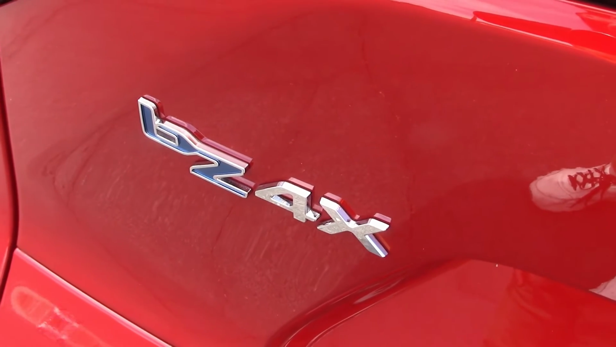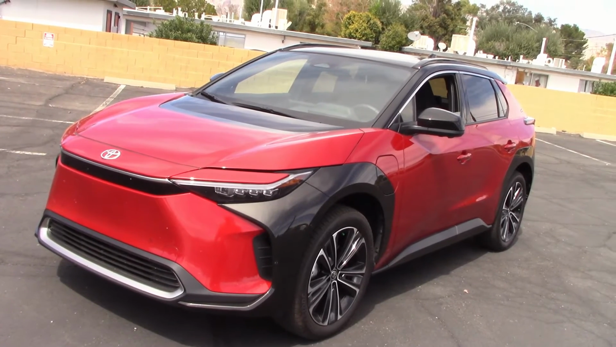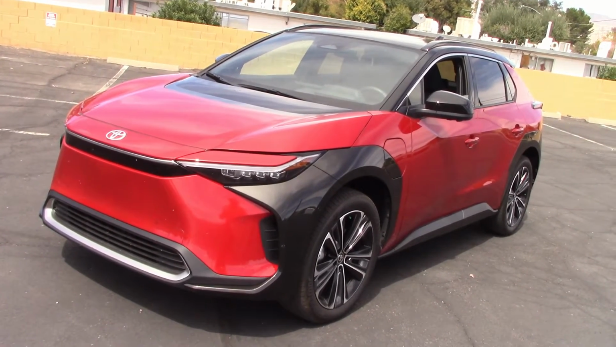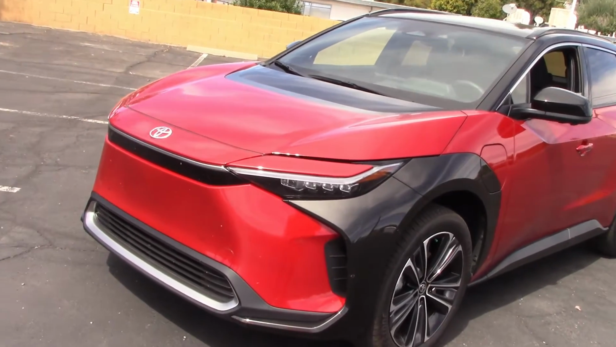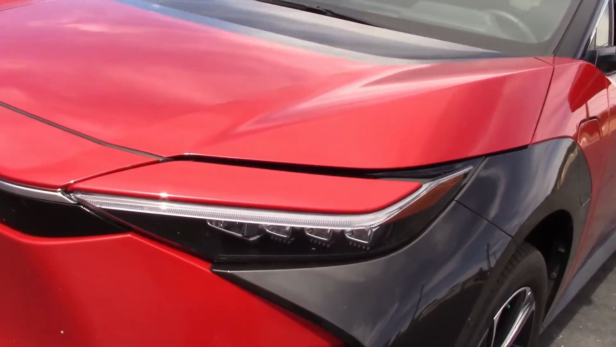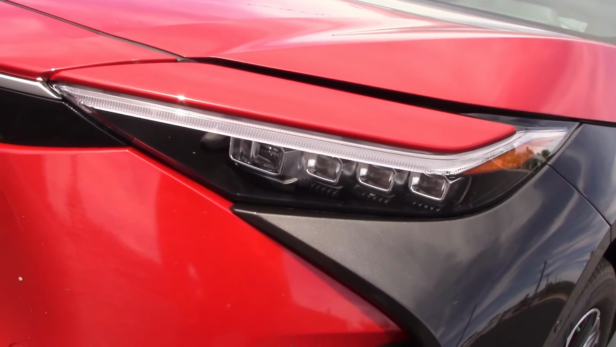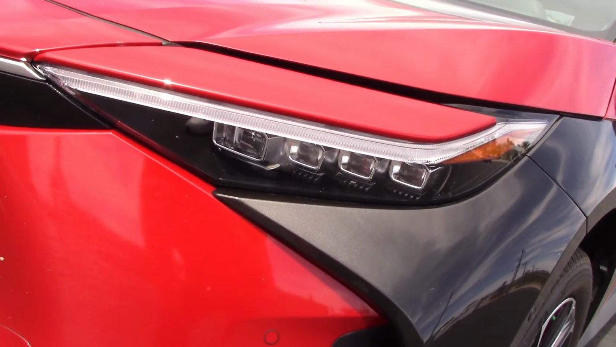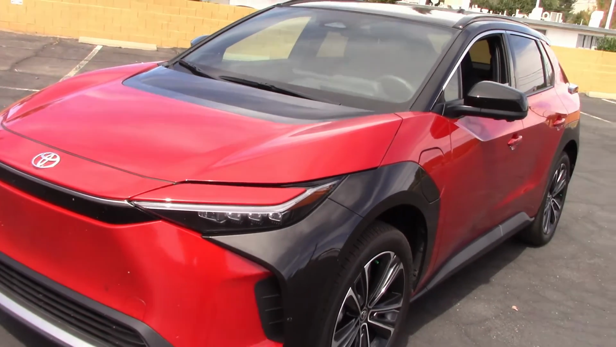This is the 2025 bZ4X EV. A nice looking vehicle. We already did a road test on this on a separate video. Here we're doing a night drive, a headlight test only. Let's zoom in and see how many bulbs we got in here. Uno, dos, tres, cuatro. One large one and three little ones. That's a lot. So let's take it out in the dark and see what happens.